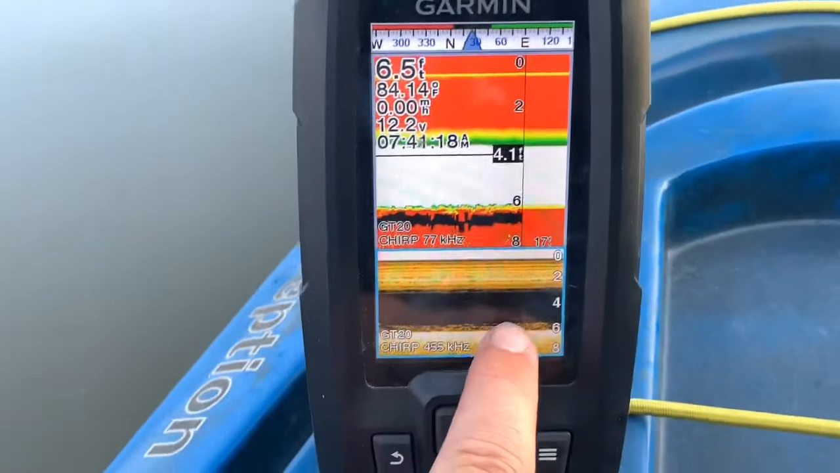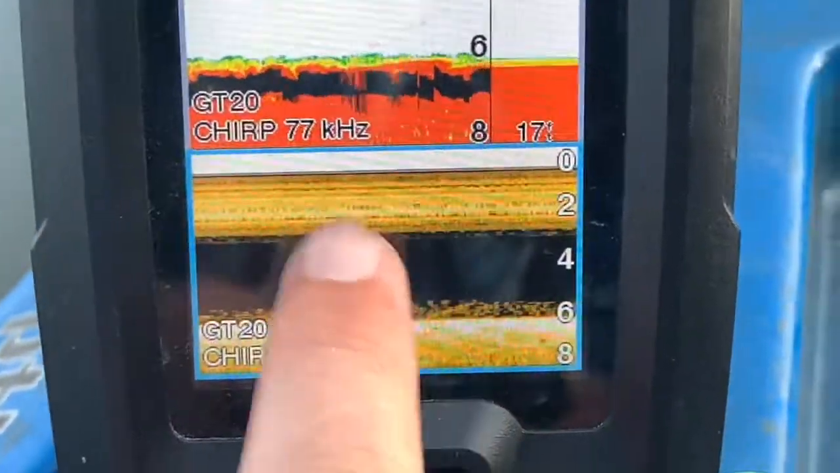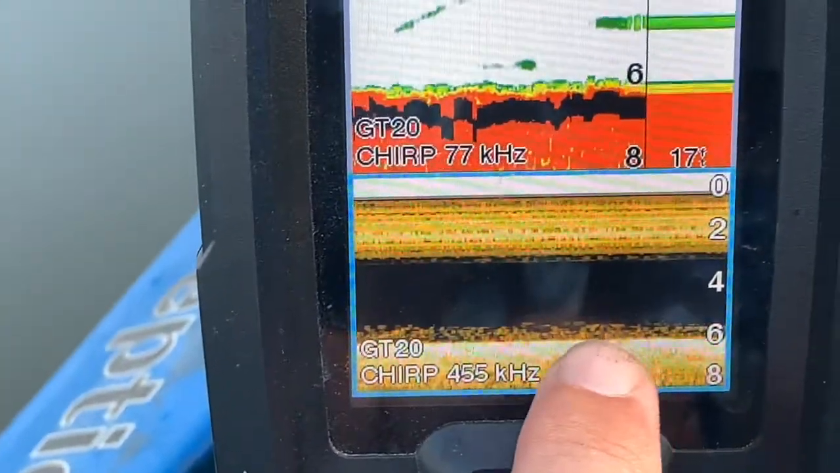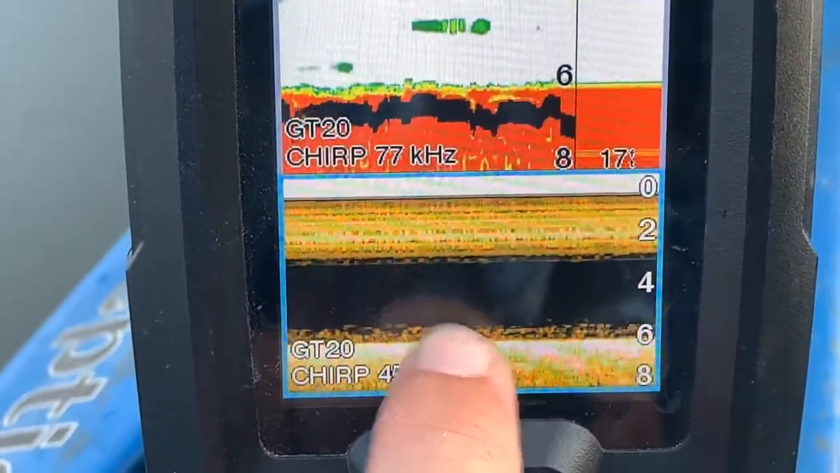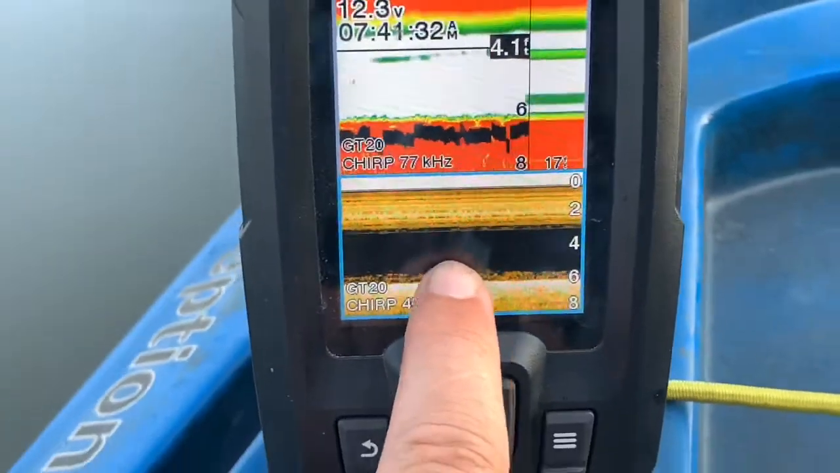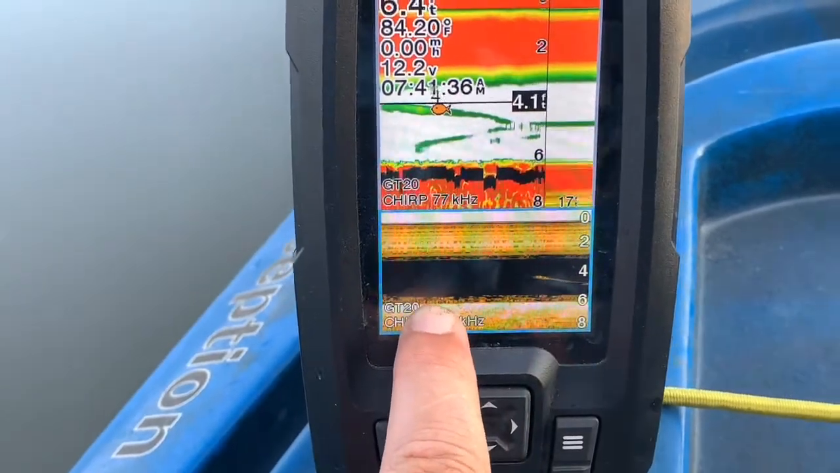And then we come down here to our clear view, and we're getting the same image here. We're getting a lot of interference down to a couple, 3 feet, and we're getting some bait fish along the bottom. You can see the fish on the clear view, but I really use the clear view to see the bottom.